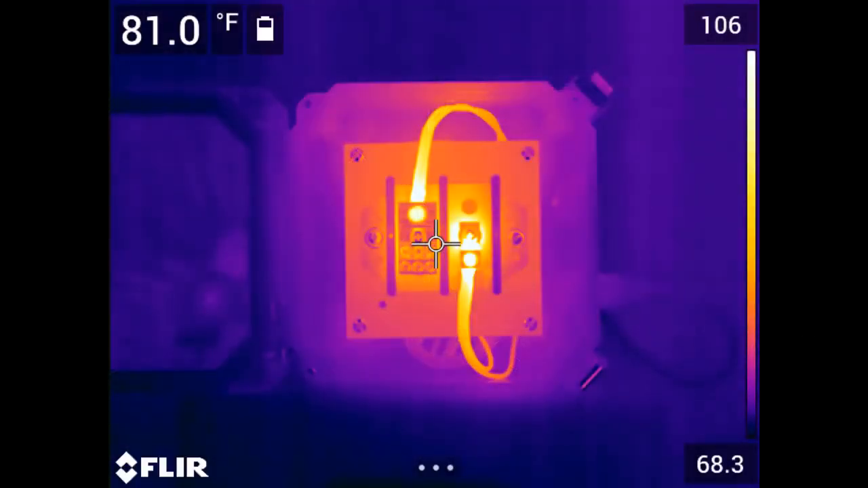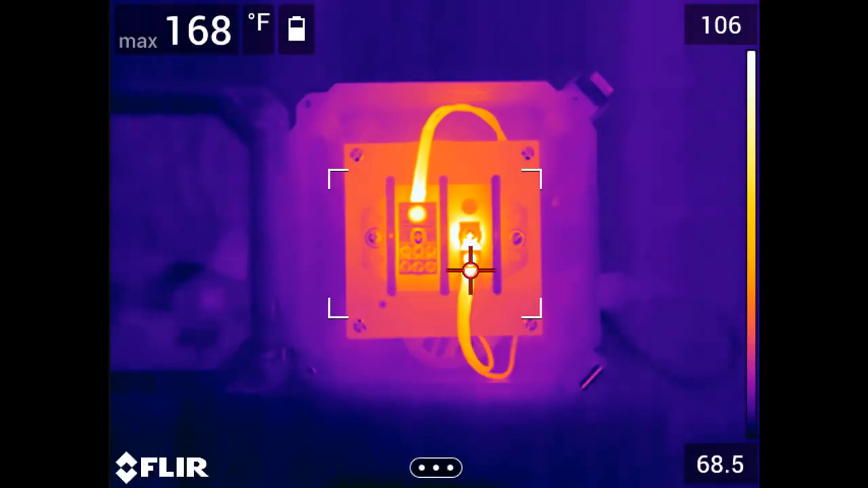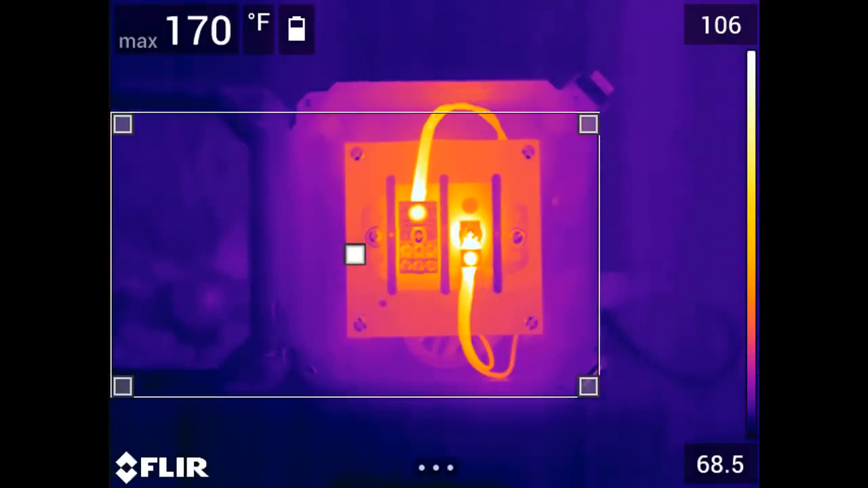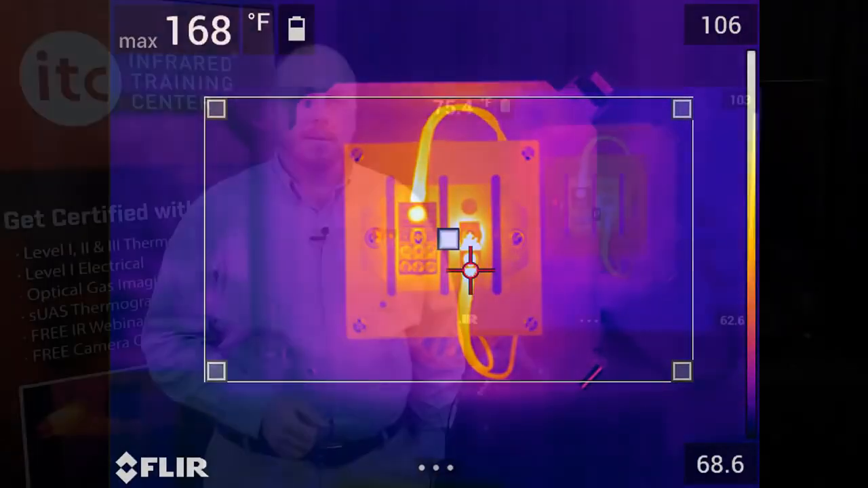For now, let's select the center spot, which displays the apparent temperature here in the upper left-hand corner of the image. You can move the spot around the image by simply dragging it with your finger. Same with the hot and cold spot area boxes. You can also adjust the size and location of the box by dragging the corners outward or by touching the center of the box and moving it around the screen to different regions of the image. All of these tools are also available in the reporting software and can be modified in a saved image.